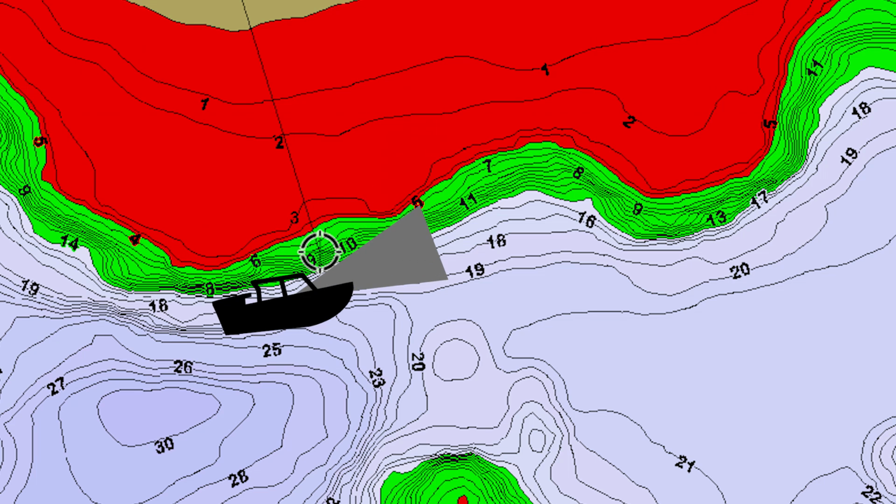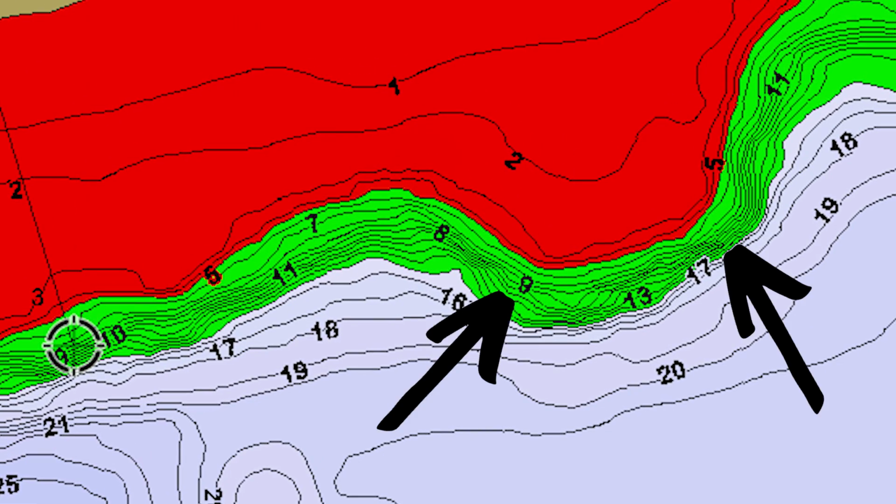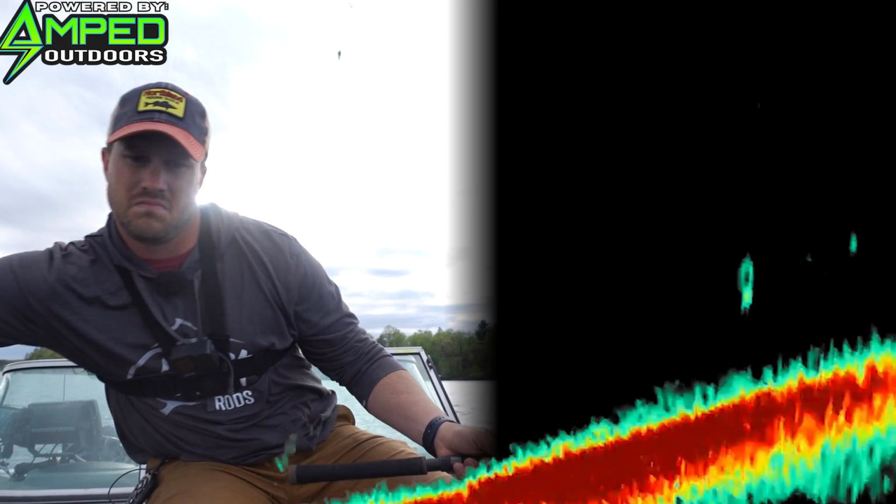This is basically a big shallow flat off this whole side, and every once in a while there's these little bump outs. I'm not even gonna call them full points, which is something that bumps out a little bit, and those are typically that hard bottom to soft bottom transition. And that's where I anticipate that these fish are gonna be. We're just gonna work this whole shoreline, because sometimes they'll surprise where they're at too.